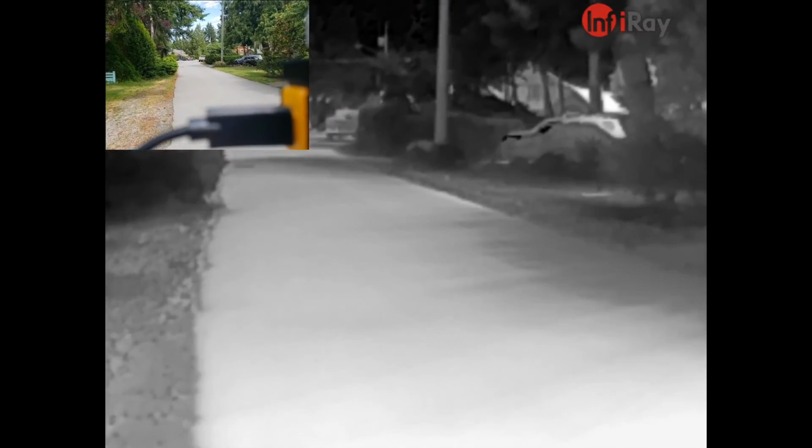There's also a mode where you can turn on your camera, if I can figure out what button it was. You can also make a recording that will superimpose your regular camera with the infrared camera so that you can see what you're looking at.